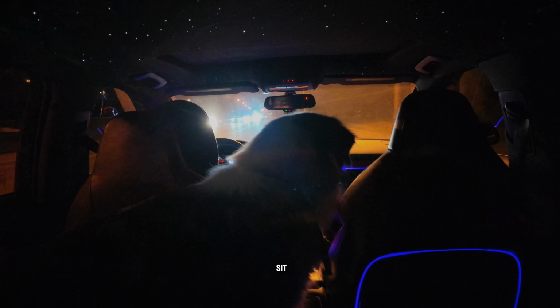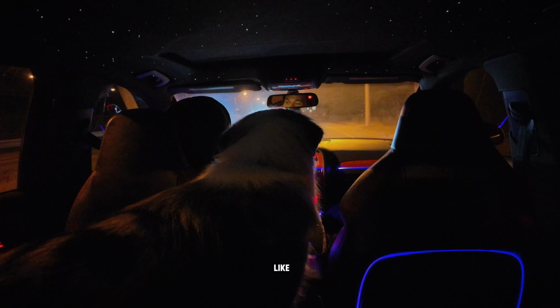The fact that you're just going to sit there in the middle of the night on a street that looks like this is not a 40 kilometer per hour street. 40 is what it is in neighborhoods. This street is wide open.